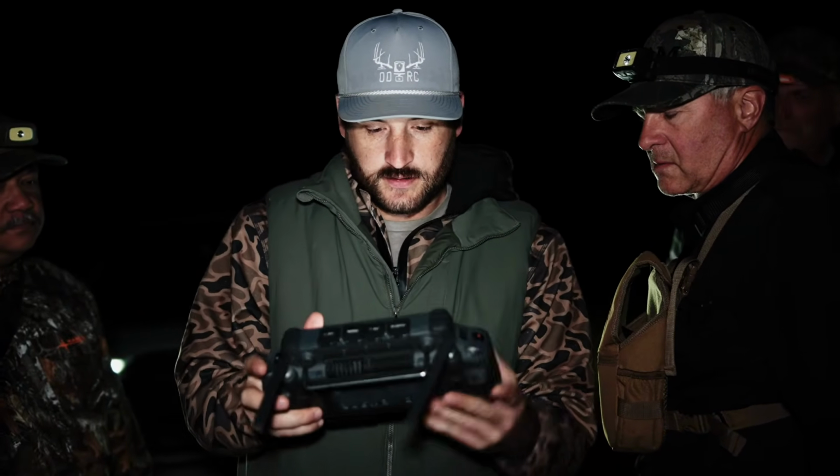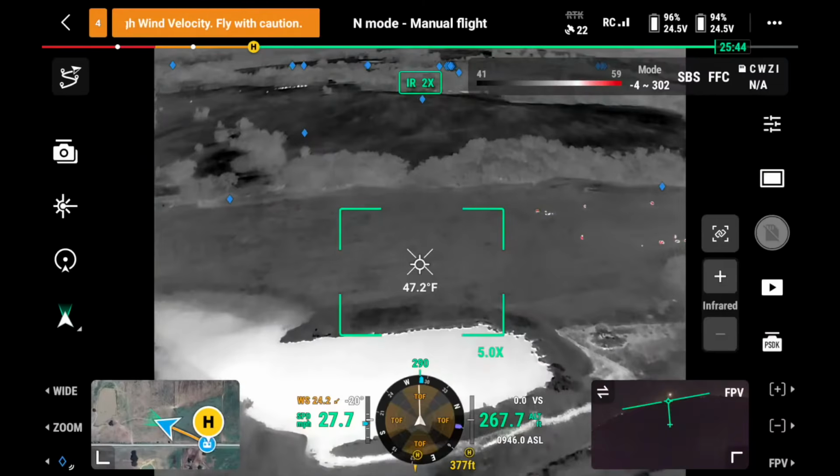If you guys can set up on that gate, you're only 175 yards from it. So, right away. And then you want to get close.